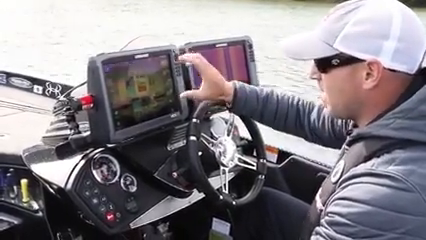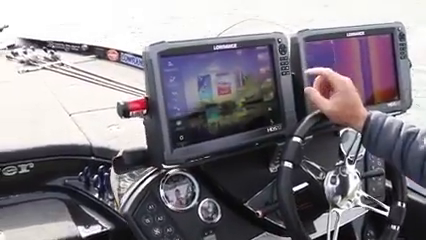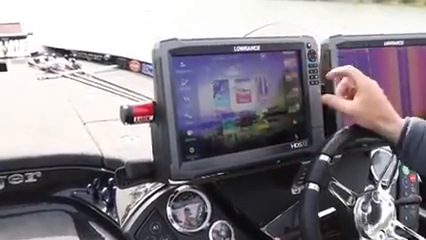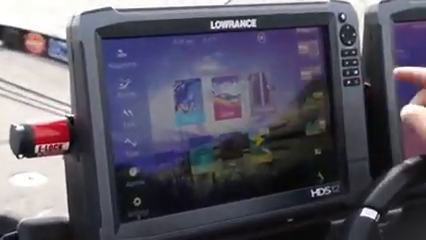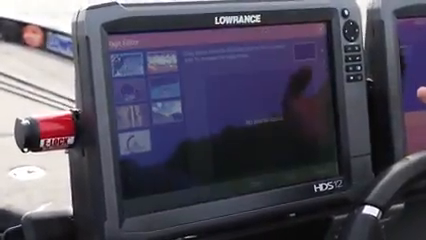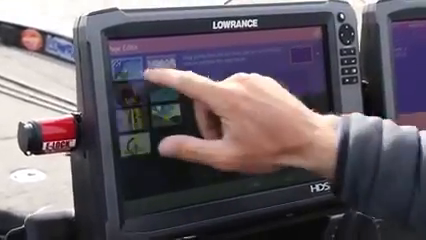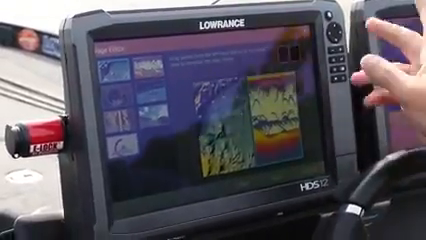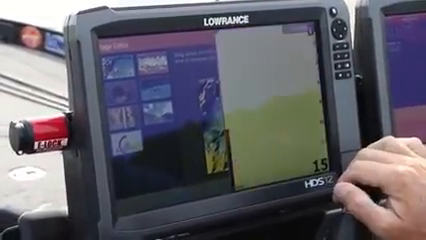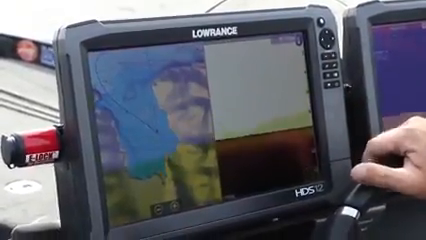Just real quick, on the main homepage on the Lowrance Gen 3, these things are super user friendly, really easy to use. You can make your own page. They actually come preset with some of the pages that you can use as well, but we're going to create a new page here, and one thing I like to do on my left hand unit is we'll drag chart right there, and we'll put sonar over here on the right hand side, and you click save, and then it pops up, and then you can customize that unit however you want to.